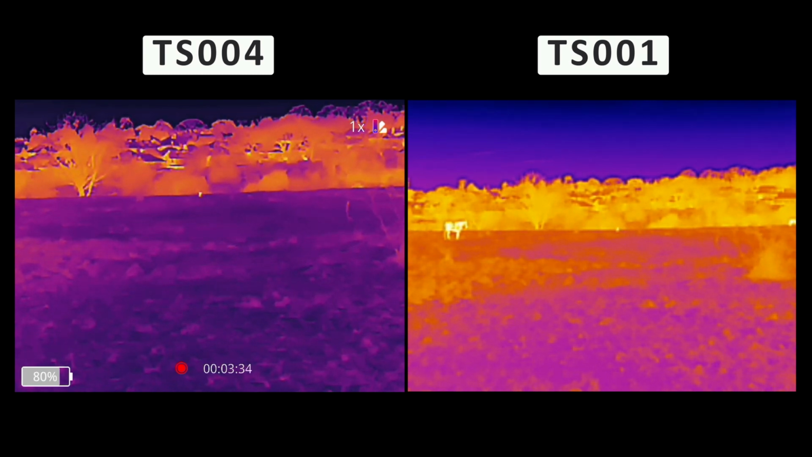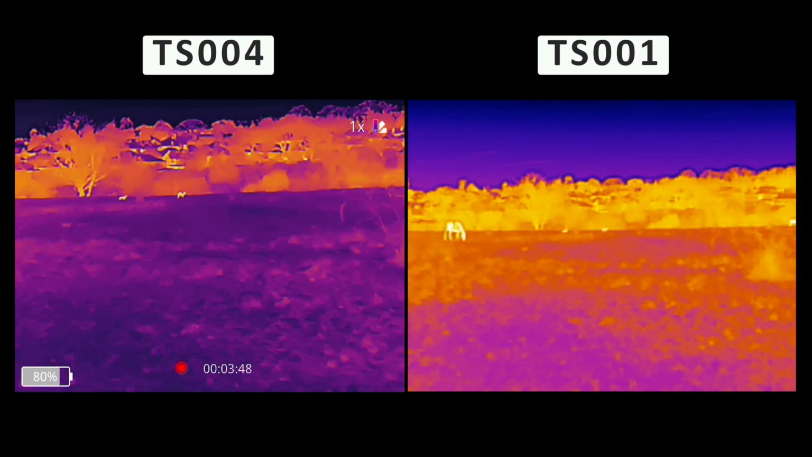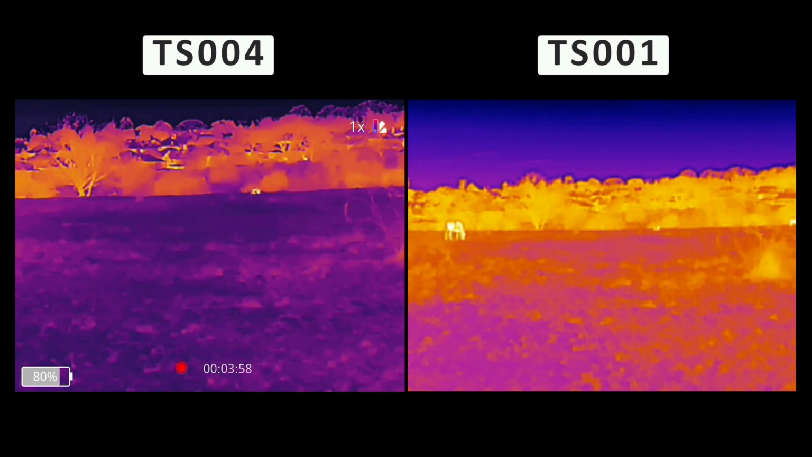Now that we're in place and have the TS001 and TS004 set up, we can start scanning the field. You can just about make out a fox or maybe two in the distance. You'll see them highlighted in the thermal view, bright and unmistakable even through brush or far across the field. The quality on the TS004 is evidently better, with more animal features being visible like legs and a head rather than just a blob.